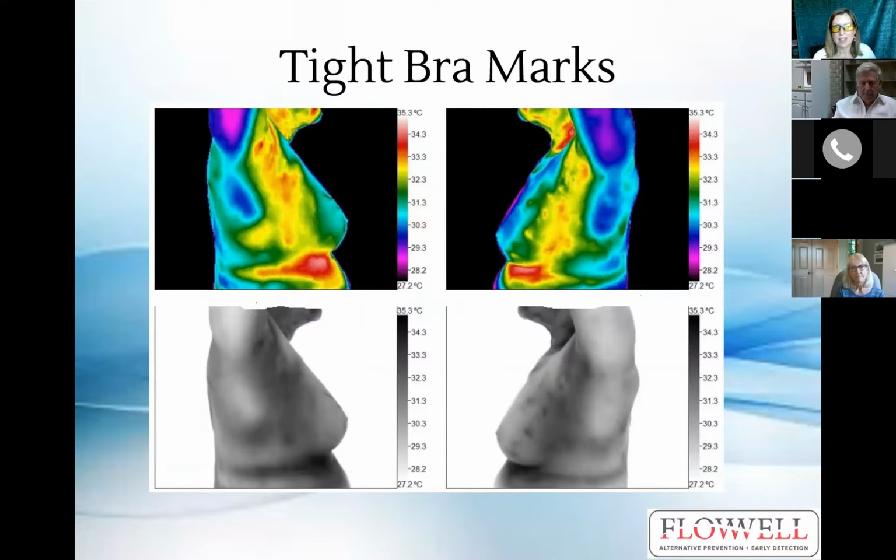So here is a slide that shows you about tight bra marks. You can see underneath this woman's breast heading towards her back, it's my guess that she's wearing a tight bra. I normally only see these when patients confirm that. And I can see that she has 2 straps on her bra that are kind of digging into her, who knows how many hours a day. So you could see a line right here going towards her back as well down here on both sides there.